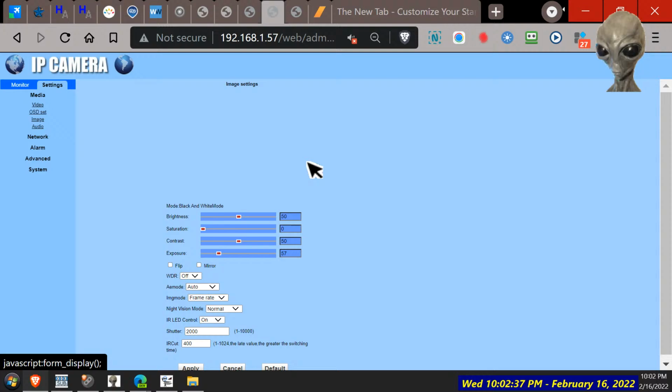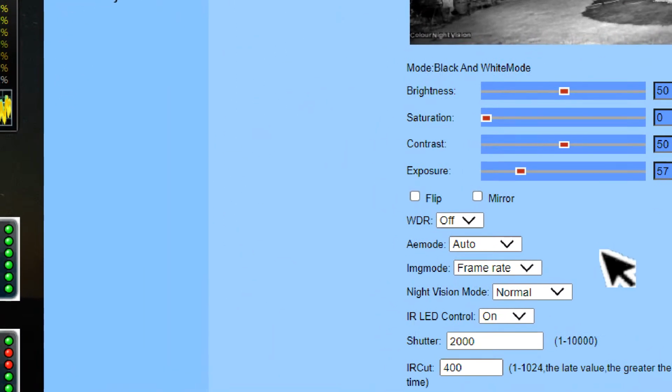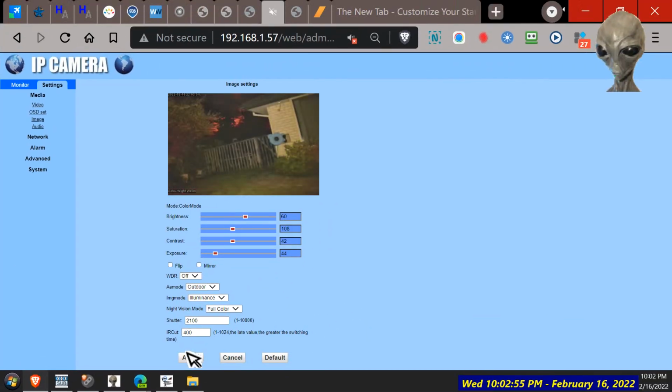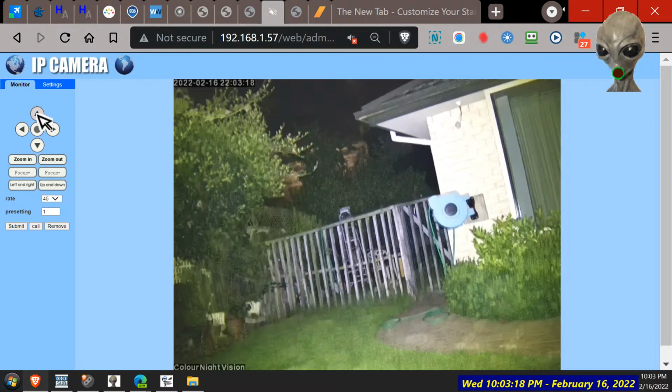Why is it not coming up? Push the right button. Frame rate. If we turn it to color, yeah, and everything will turn into green and yellow. There you go. So that's now a combination of infrared and color merged together. It's not too bad, but it's no good for looking at stars.